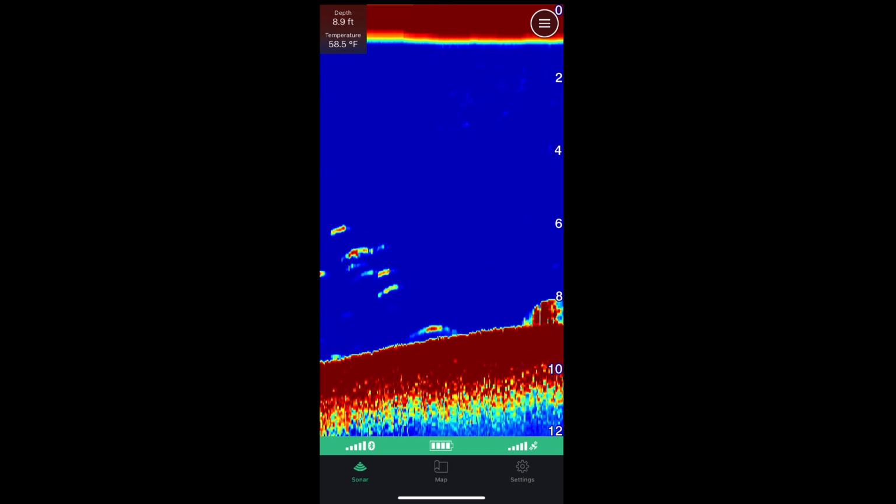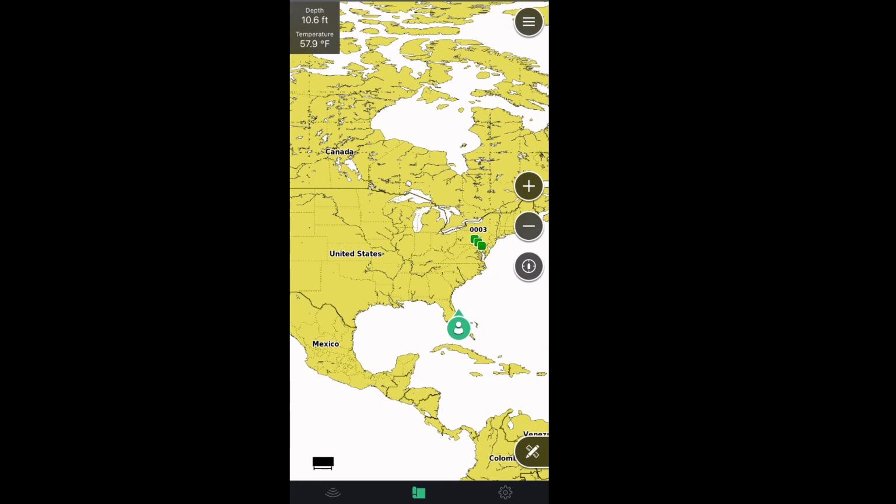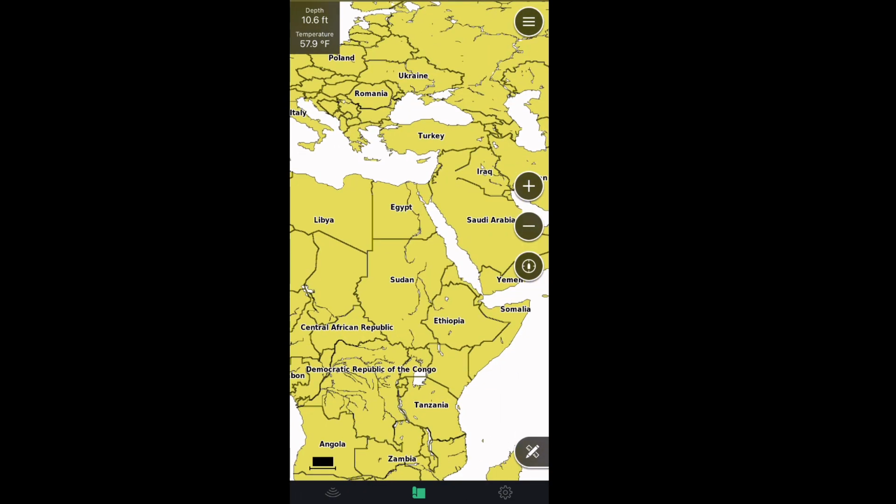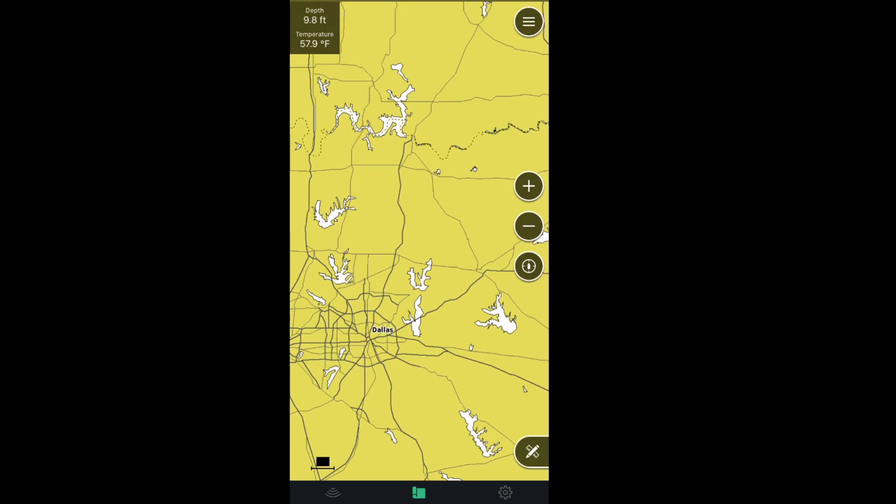And also on the very bottom bar, you're going to see map and settings. After clicking on the map setting, it'll take you to a world map, and you are going to be able to zoom up on any place that you're fishing. Say we're fishing in Texas. Zoom up on one of the lakes.